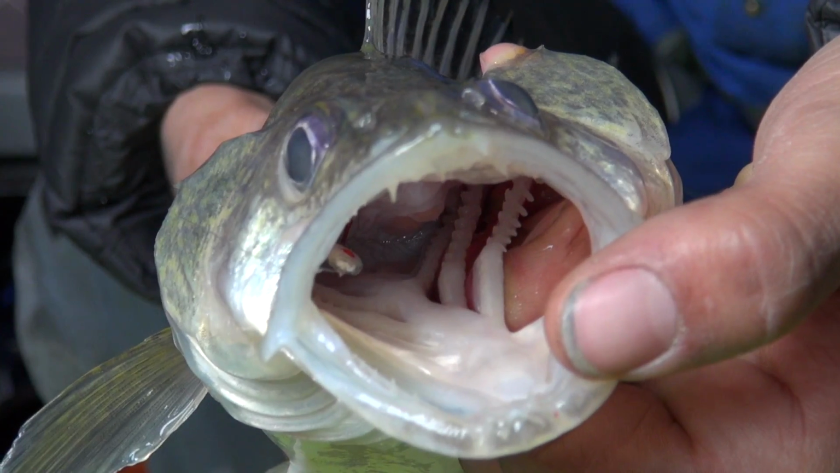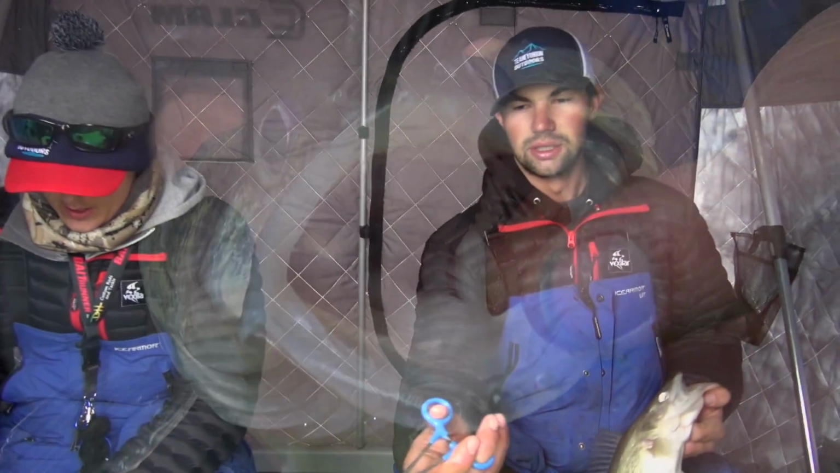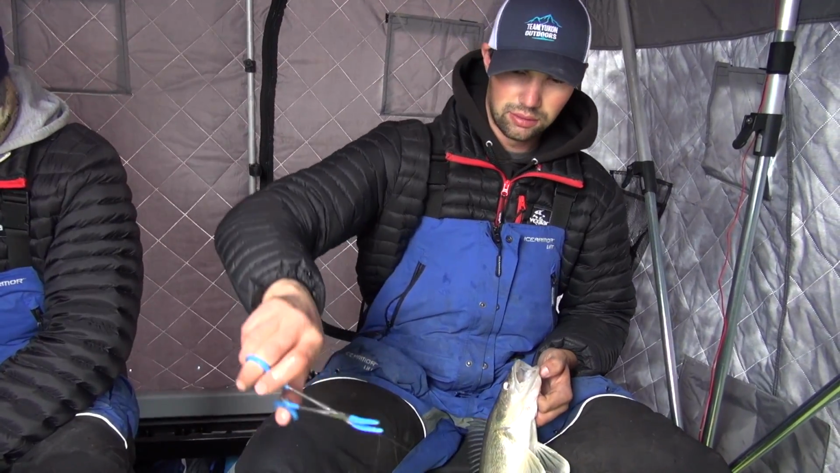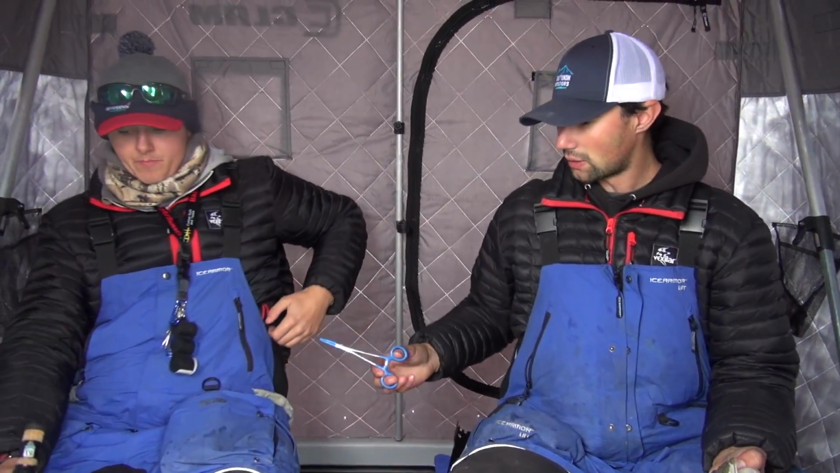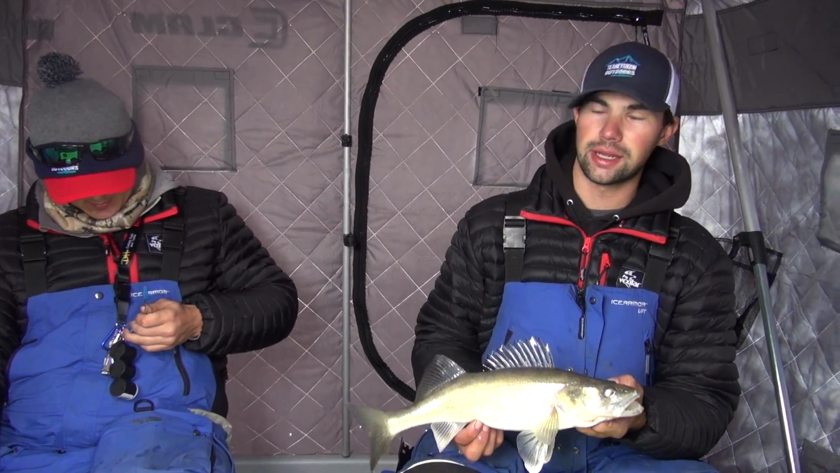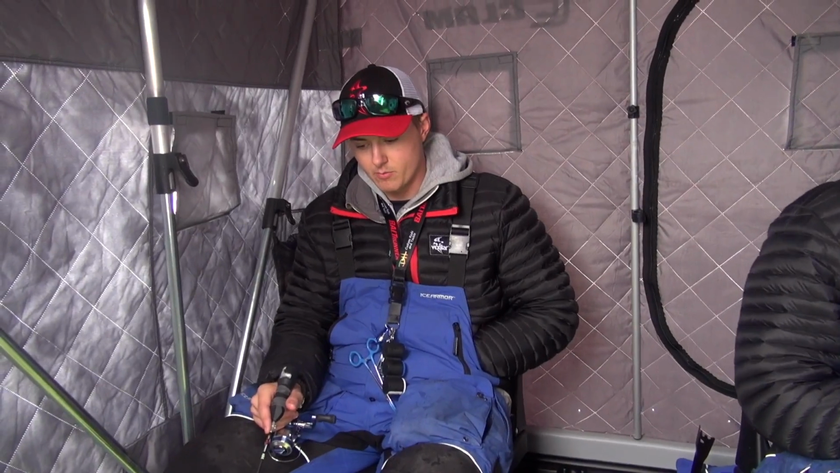On Red Lake, these walleyes like to swim around in pods. So sometimes you get one on the dead stick, maybe able to pick one up on a jigging spoon or something. Sweet, the glue stick worked. Thanks, Brent, for the glue stick. I had one come right out.